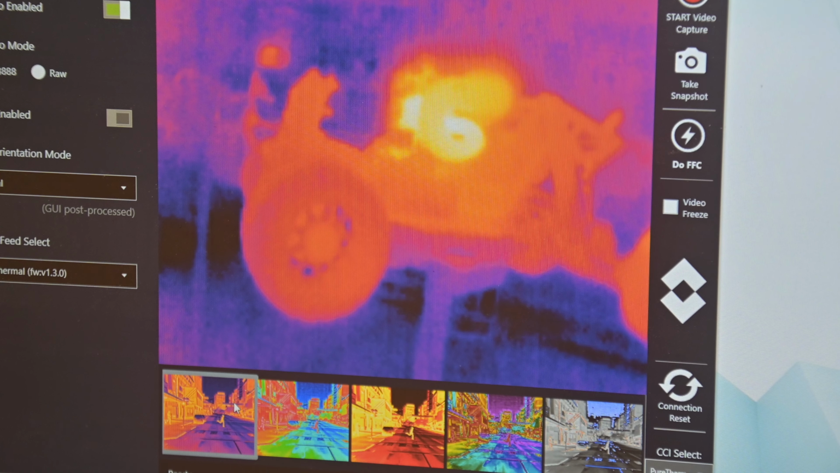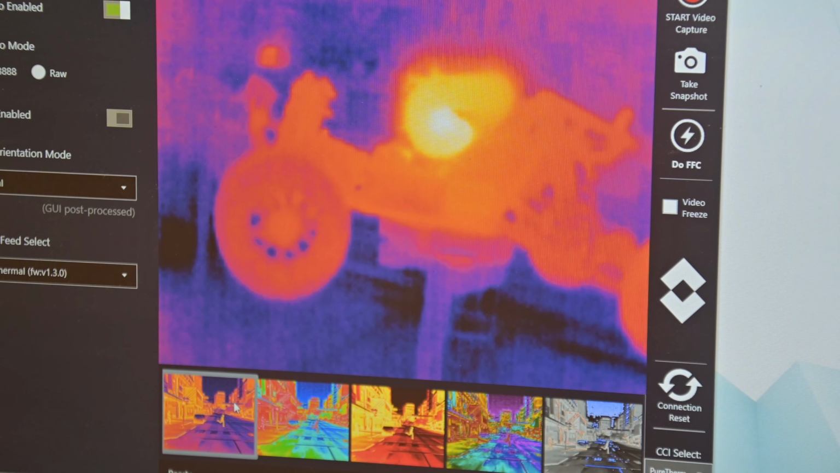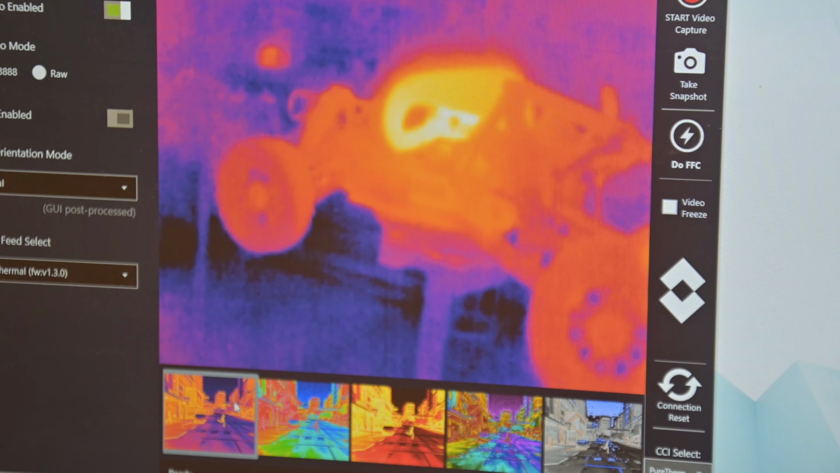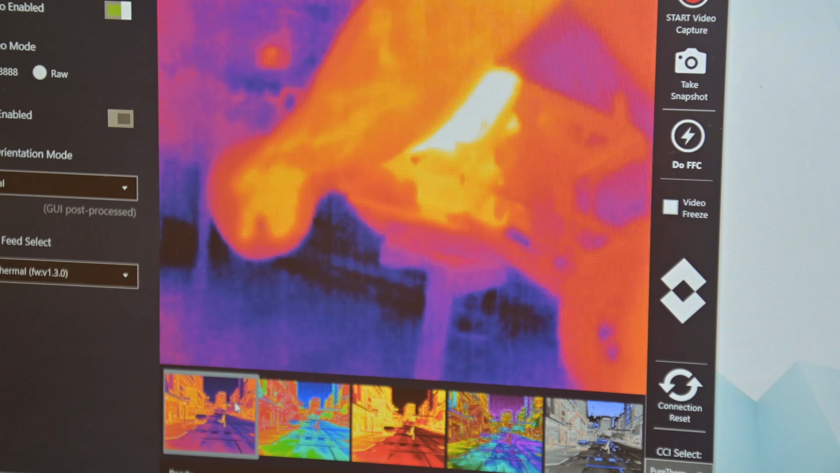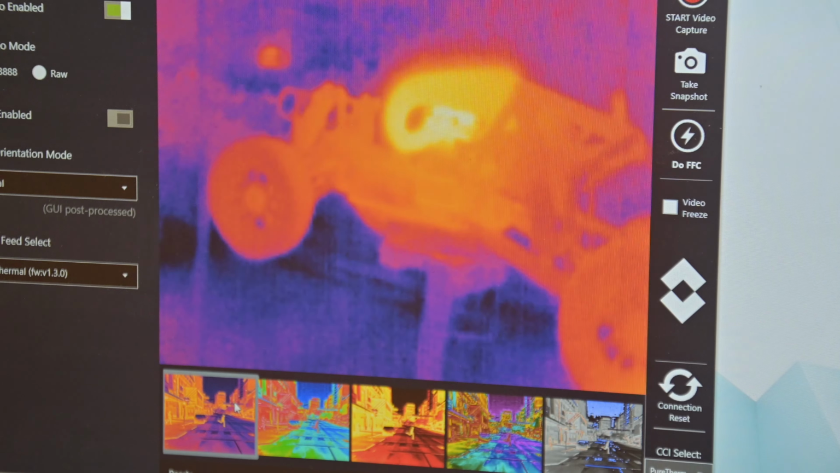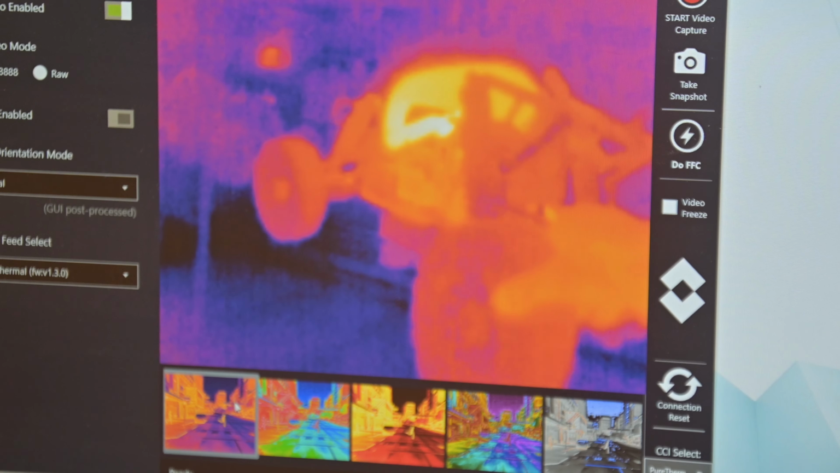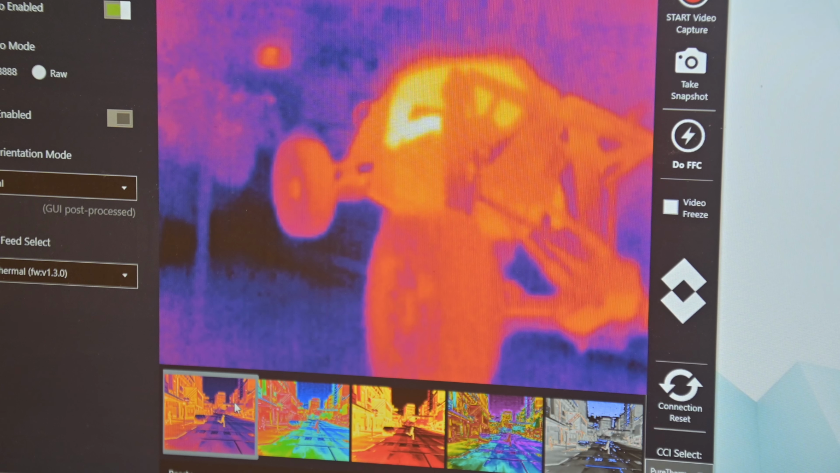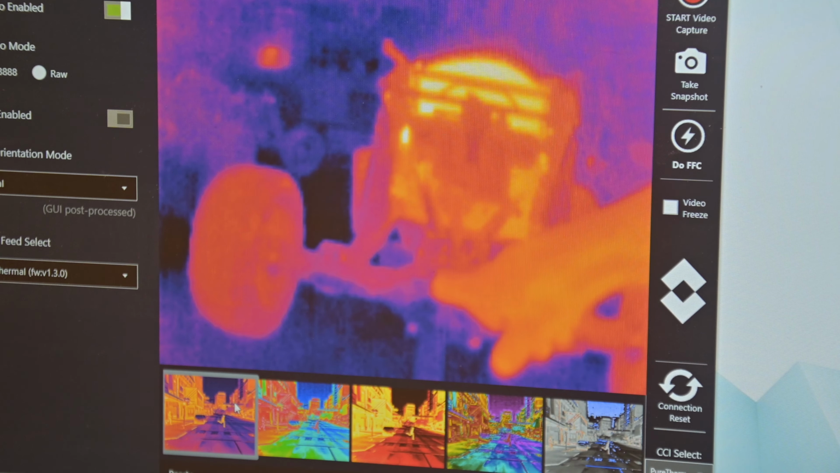So it definitely has potential to be useful as a diagnostic tool. Probably work better in cooler weather, but for the most part, I think this would actually be good because you can certainly spot it. If you had a bad bearing down in there, you're definitely going to see it. It's definitely going to stick out like a sore thumb. It already is showing a little bit different heat signature than the surroundings on that front left tire. You certainly would see if there was a differential issue in there.